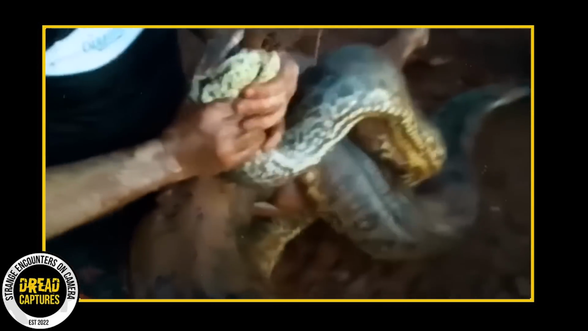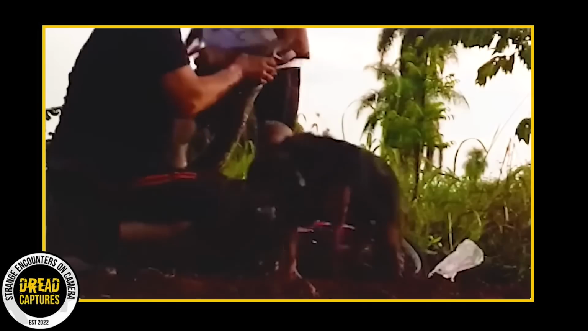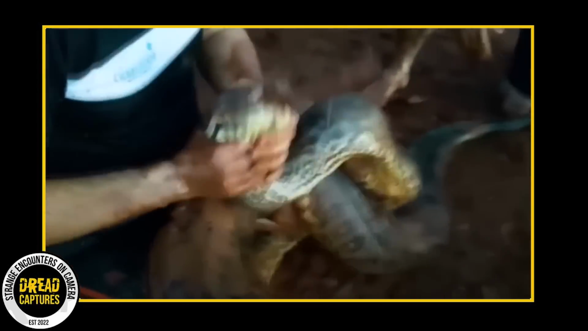Finally, by maneuvering a stick into the jaw of the snake, it appears they have freed the dog, who seems fine actually, does a little shake and walks away. And while the snake's meal was foiled, a grateful dog's life was saved. Incredible camera capture.